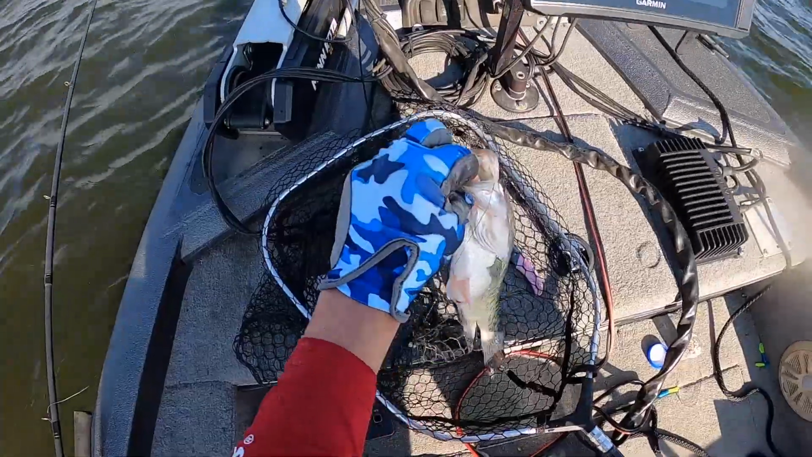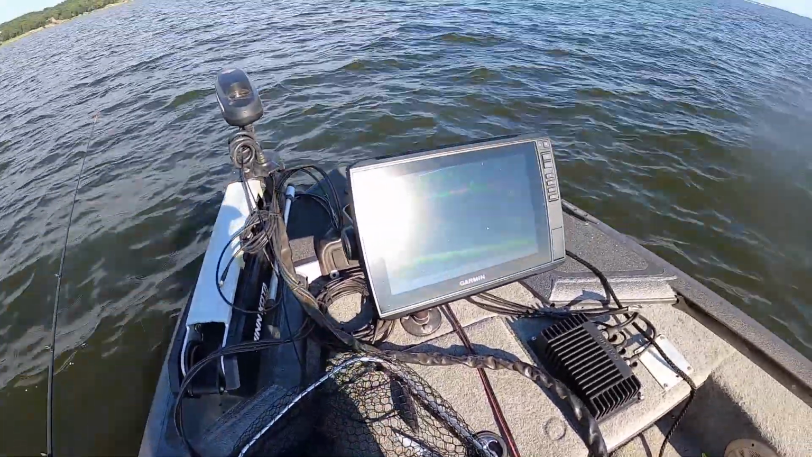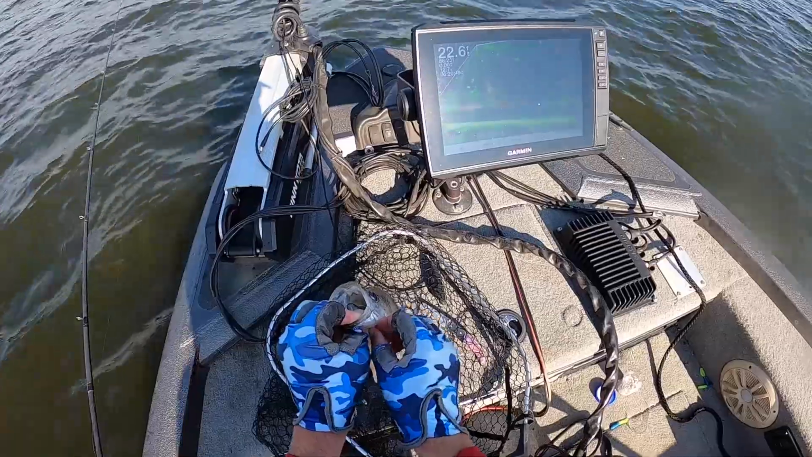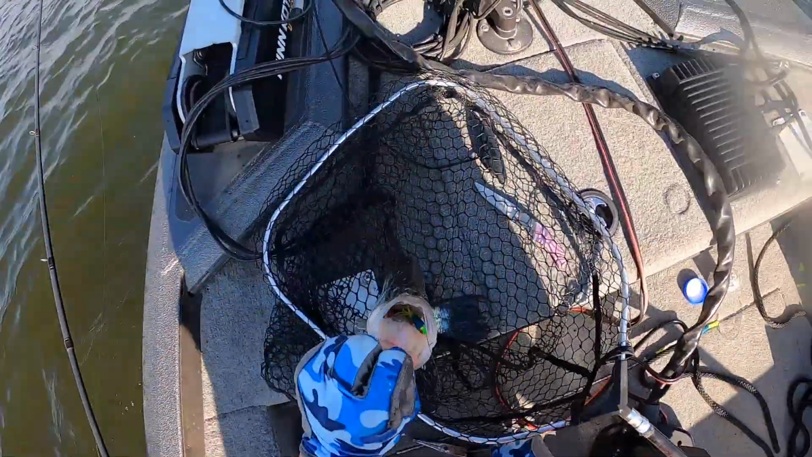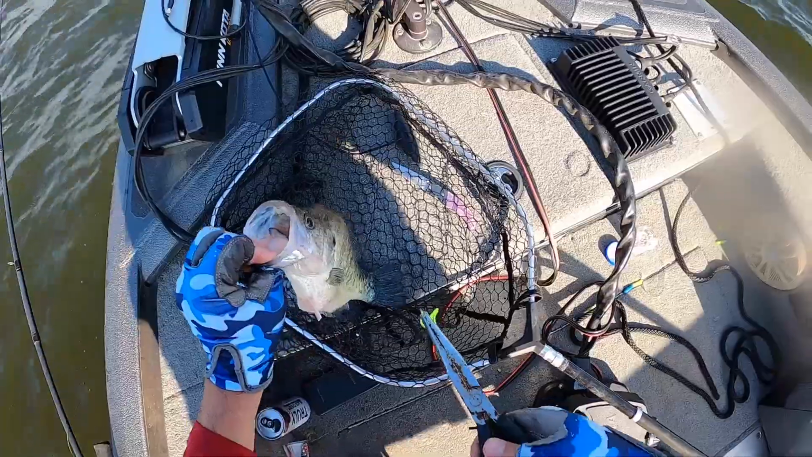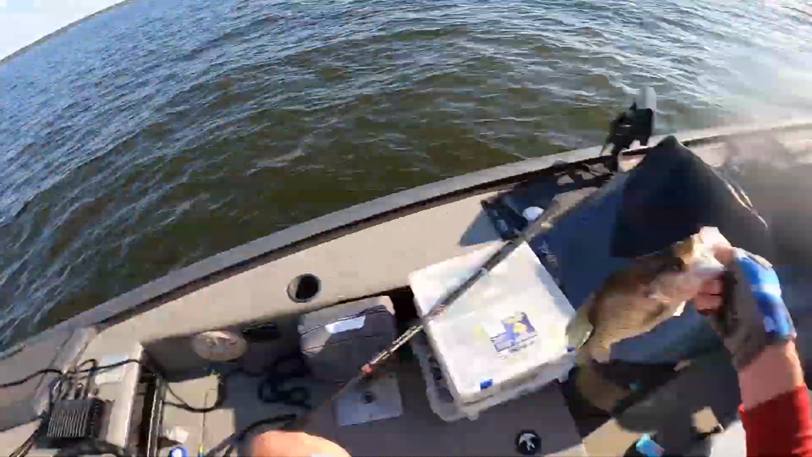What's going on here? This is why I don't like netting. And that fish wasn't coming off there either. Okay. Let's get this sorted out here. You got pliers, Joe. Use them. Hey, that's fun.